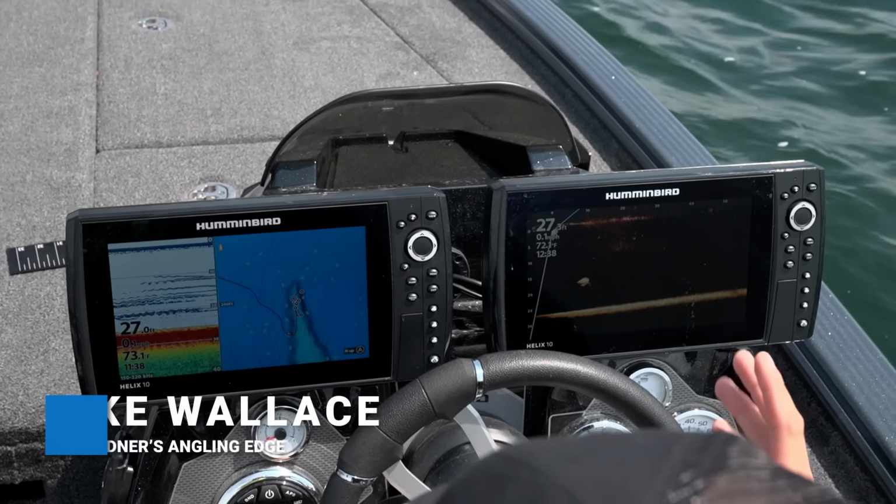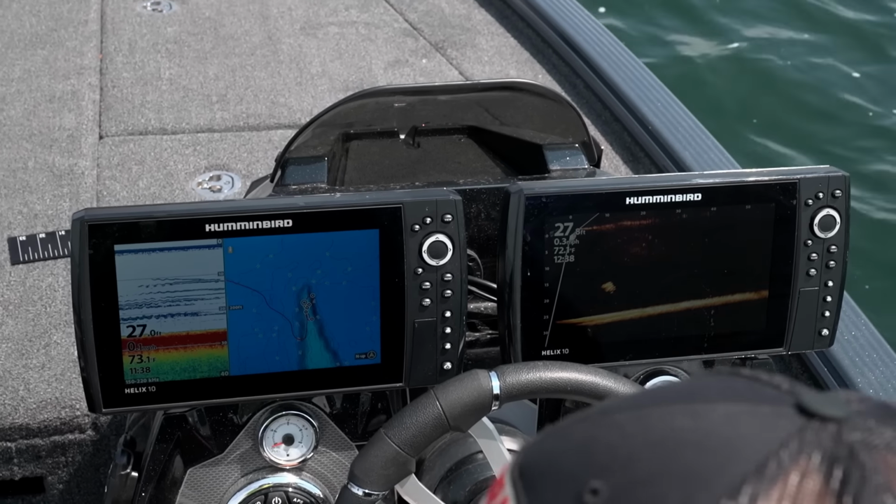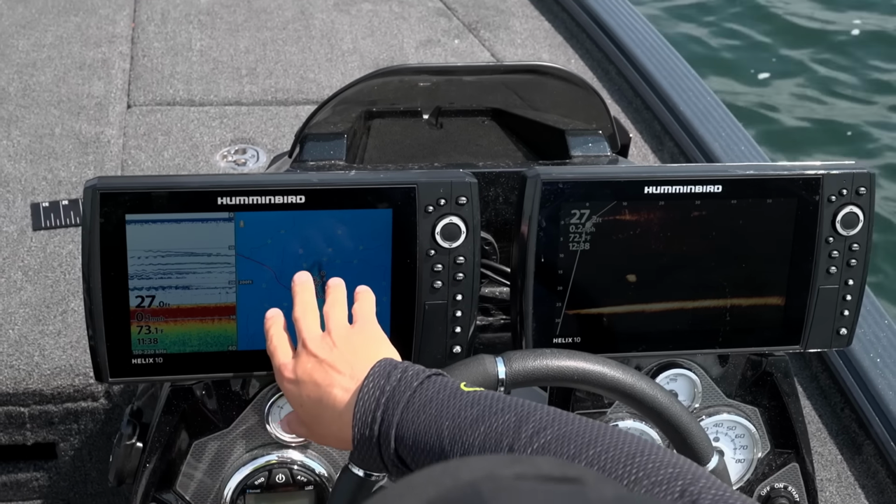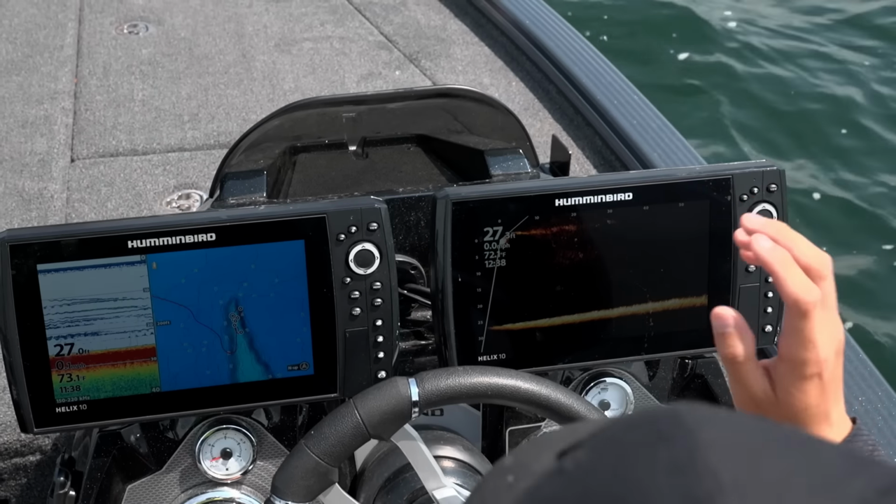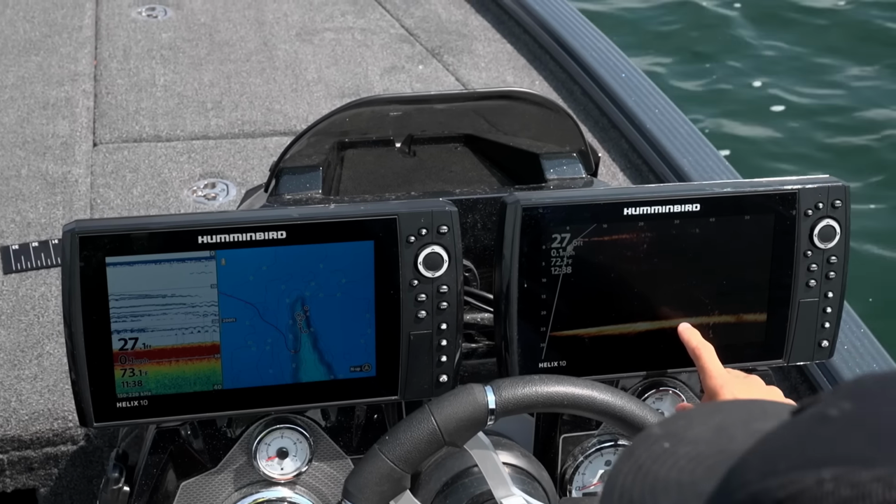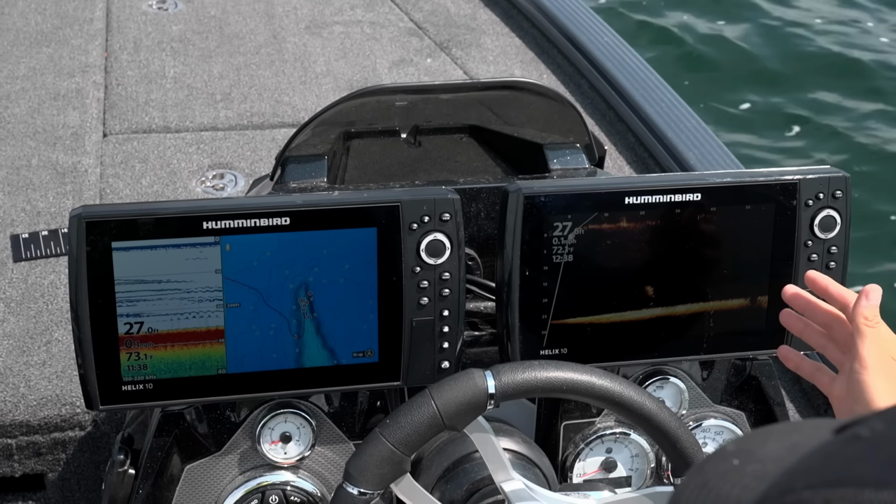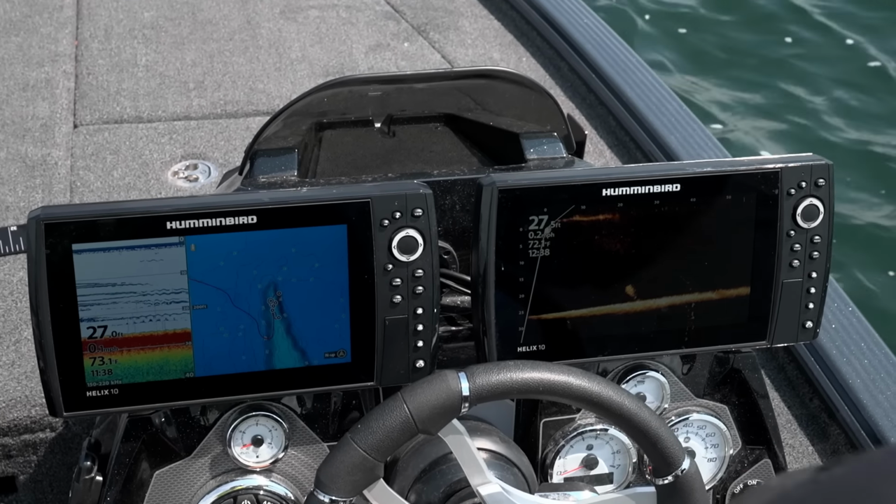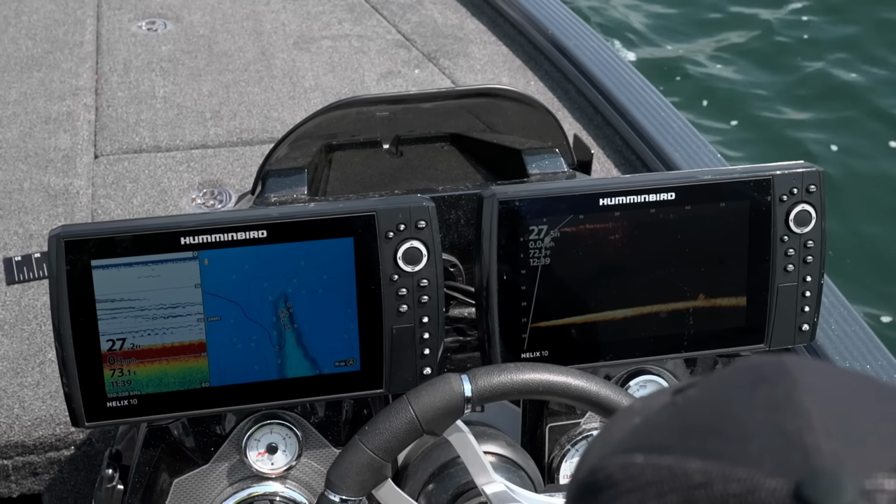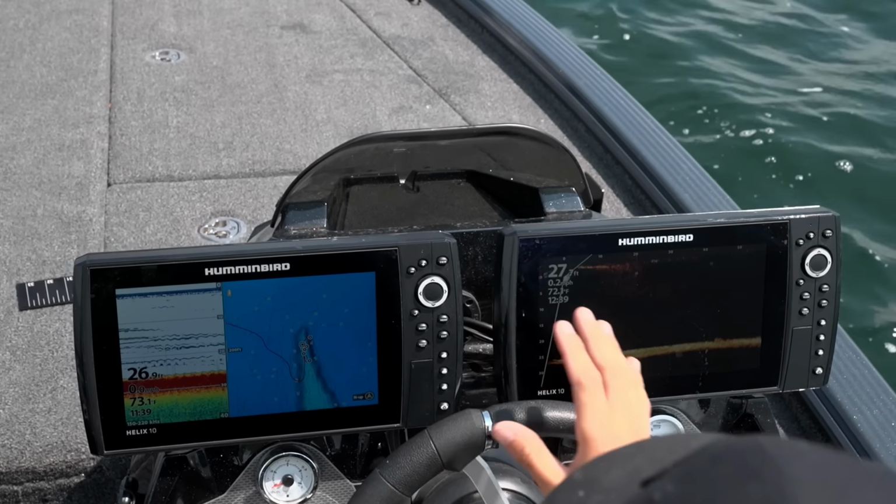Now this is the layout I like in the back for fishing. We've got these Helixes on a one-boat network, so I'll have 2D, and then I'll have my mapping. When we actually get to the spot and James drops down the trolling motor, I'll switch it over to the Mega Live so I can see what he's seeing. If he's turning it to the right, we're scanning fish, I know I can pitch it to the right. If he turns it to the left, okay, pitch it to the left.